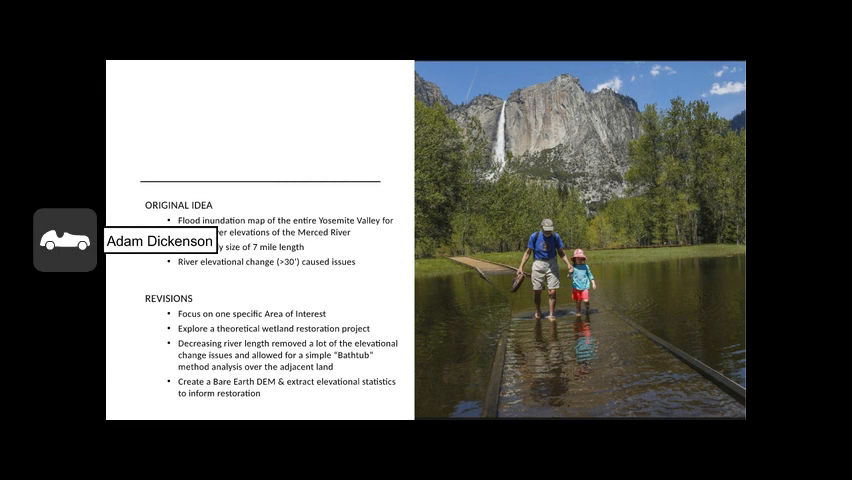So my original idea was similar. I wanted to classify a flood inundation map of the entire Yosemite Valley, which I realized is too large in scale, and river elevational change really caused a lot of problems with hydrologic modeling that I'm not capable of dealing with.